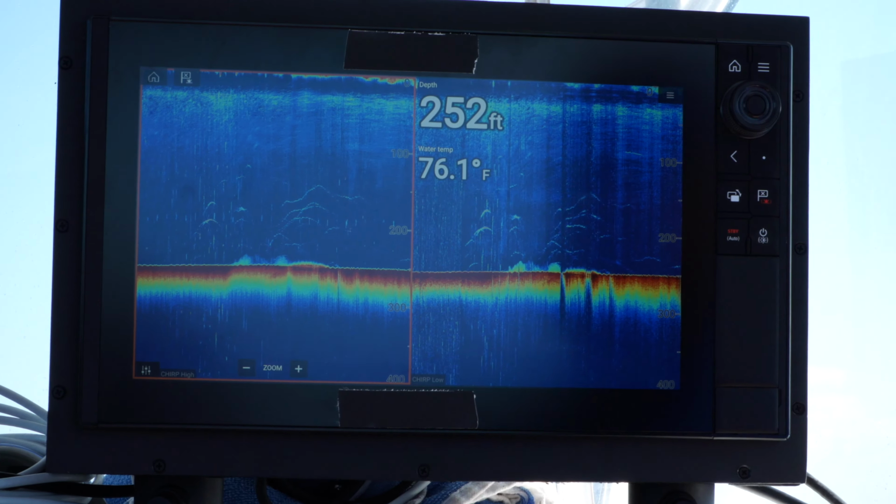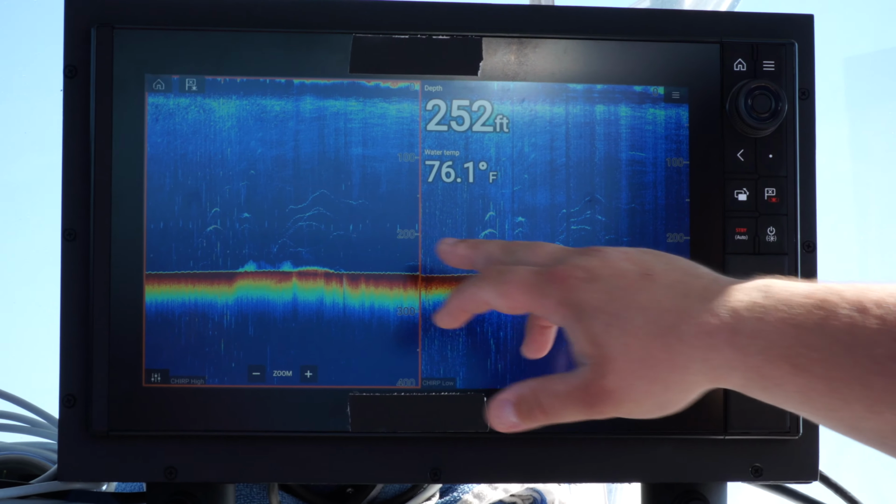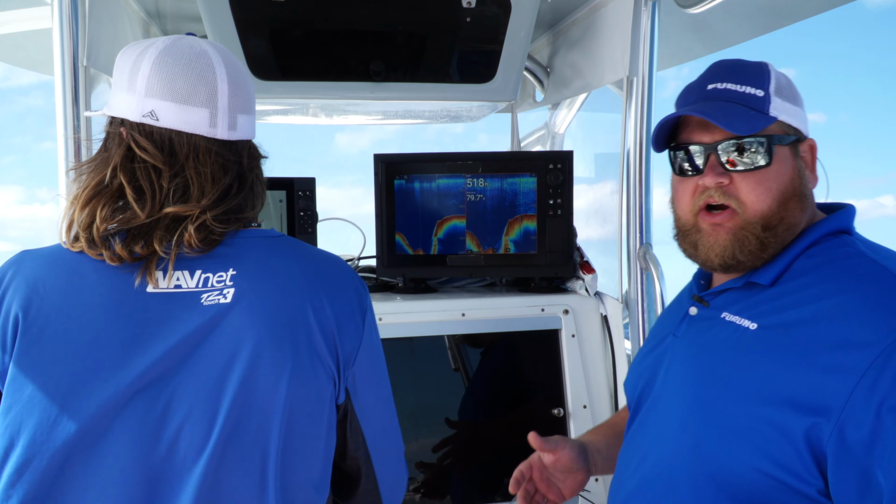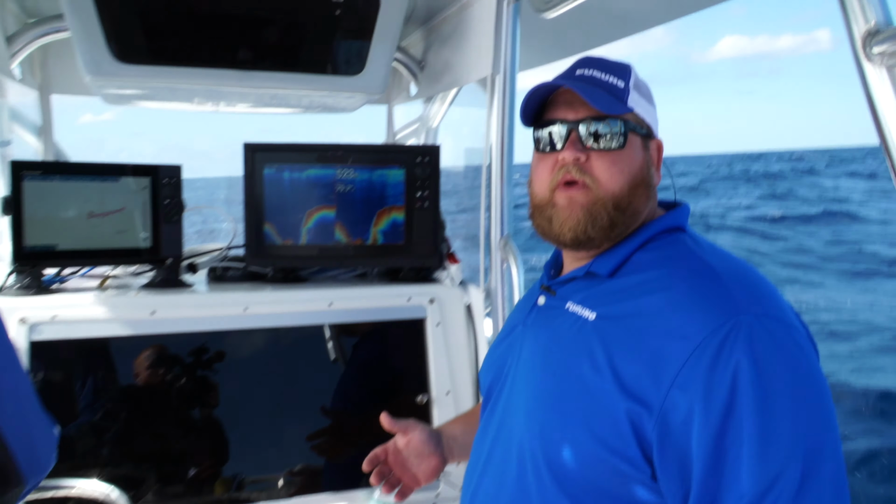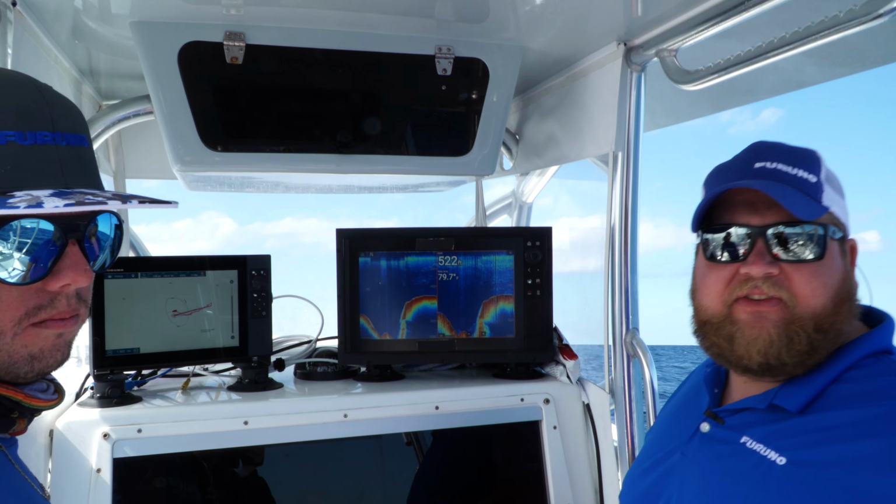So System C, with that 275, this high chirp and low chirp, we're definitely seeing those fish. We're seeing them straight through here. What we want to show you is, how do you adjust your settings? If we wanted to add a little more gain, or take out some sensitivity.